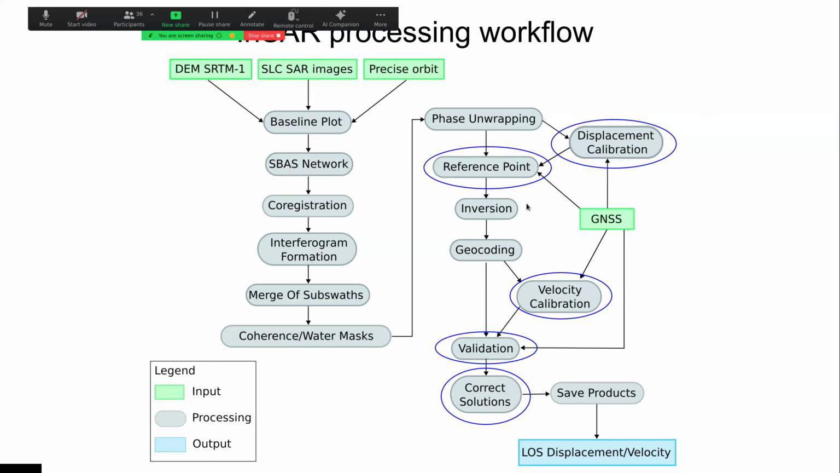The first thing is the reference point, because I chose to also spatially reference the solution. To be specific, I spatially referenced to the GNSS stations that are available in the DOMS. The GNSS station is chosen to be at a point that has as much coherence as possible.